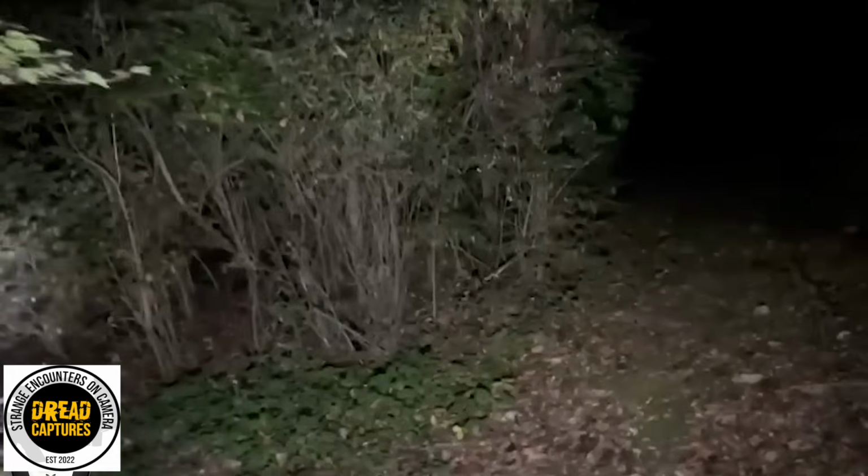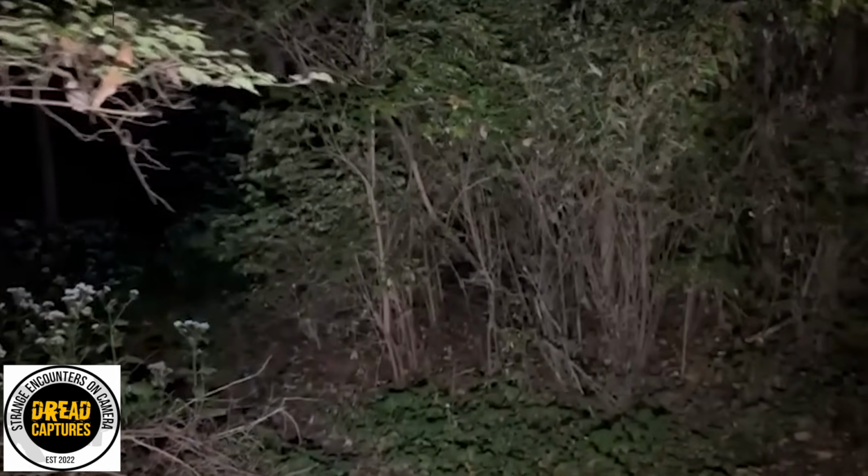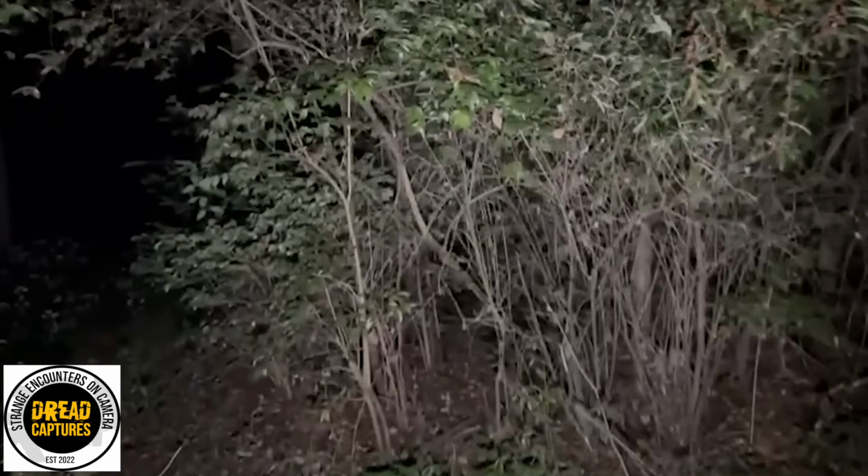Check this out. Oh my gosh. That trail. Okay, this is leading to the water too, I think. So I might...